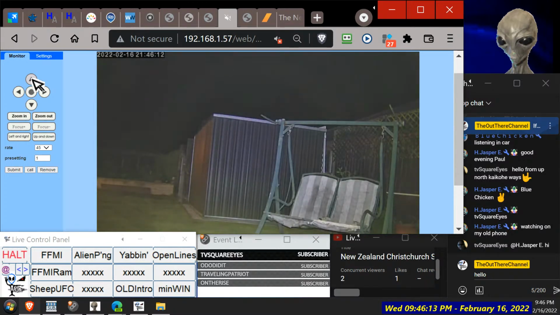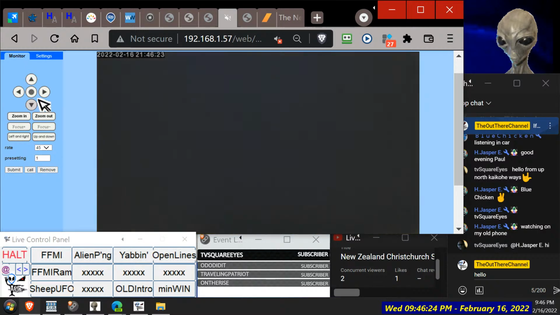So it's still not showing us any stars yet then. Or clouds. Why can't we see any clouds here? Should be able to see something. So I think maybe colour night vision's not really good, unless you're within 50 meters.